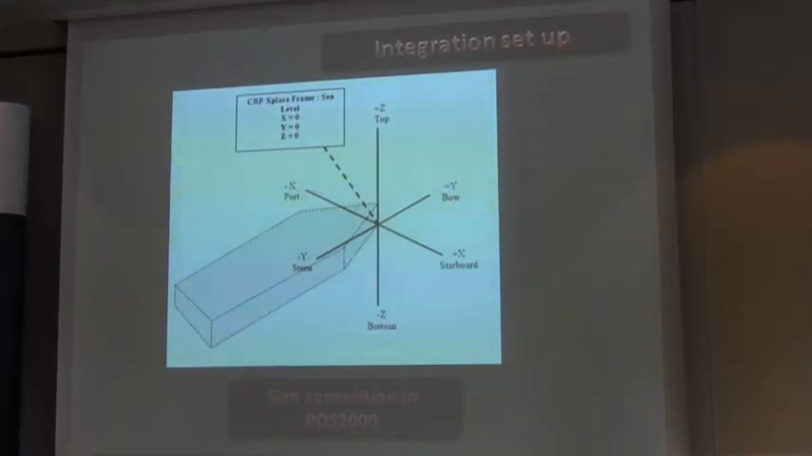The integration setup is interesting because in hydrography, the first thing to think about is determining our reference point. So we chose the sea level at the mount, and this is the XYZ sign convention of PDS 2000.